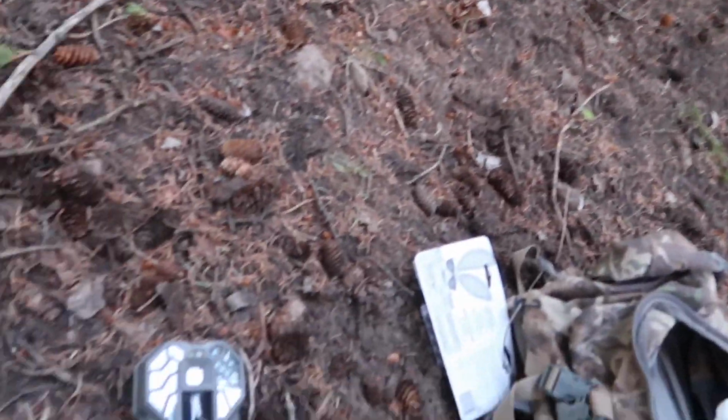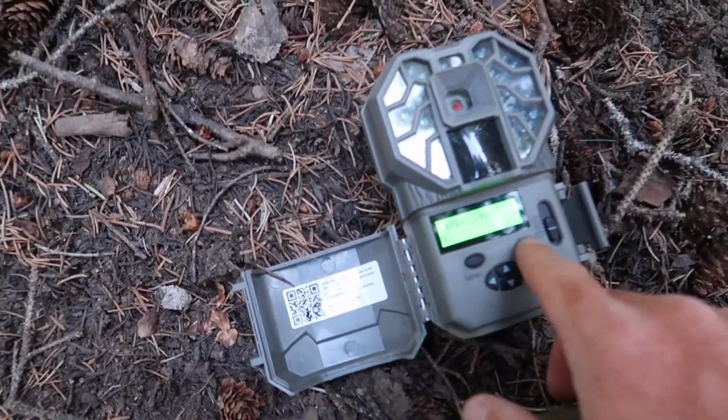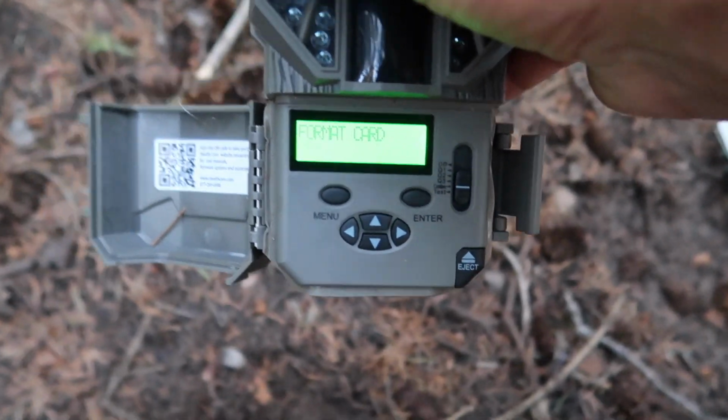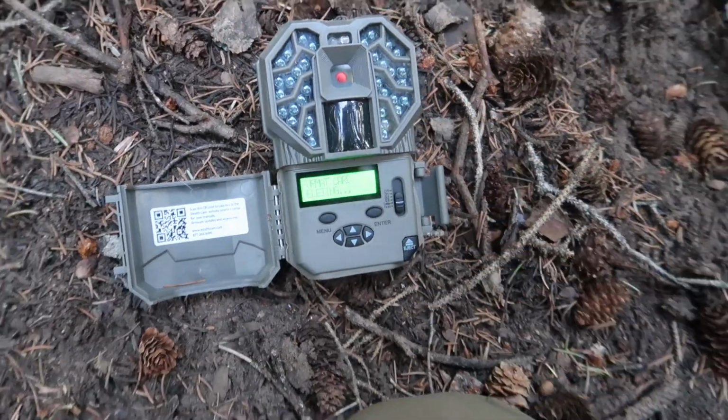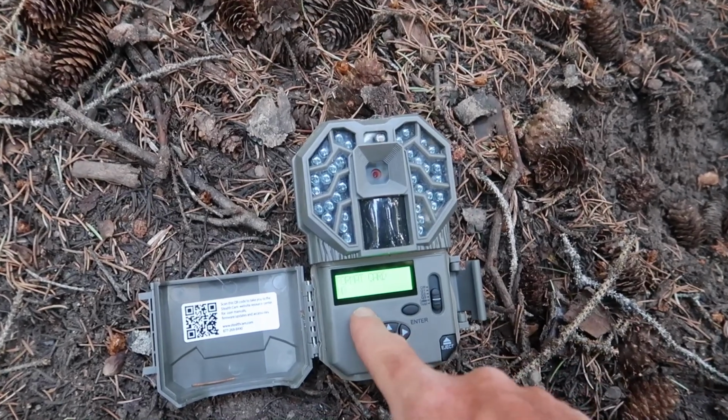But anyways, one thing you guys want to do, check this out, is when you're setting your camera for the first time, second time, resetting it, anything, you want to format the card each time. So you're just gonna say format card. Just click yes and hit enter. It'll say deleting, let it delete. And when it's done, I always go back to menu.